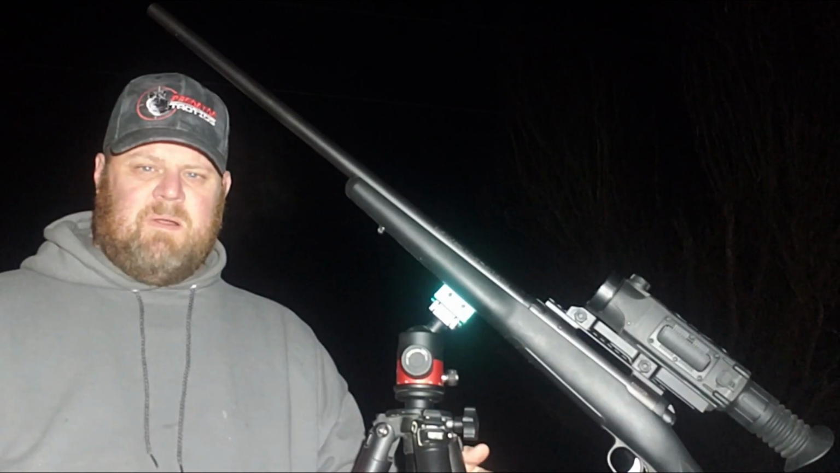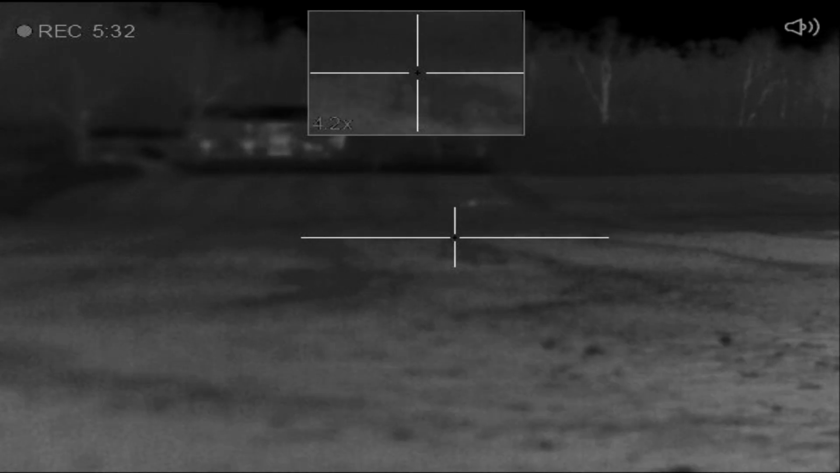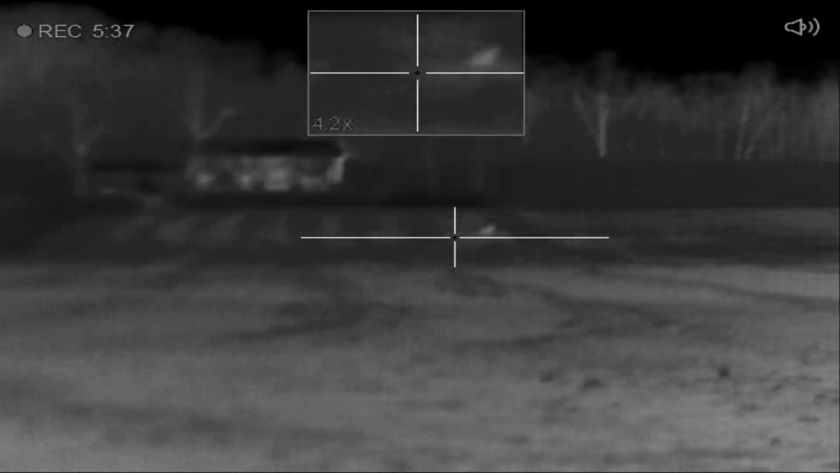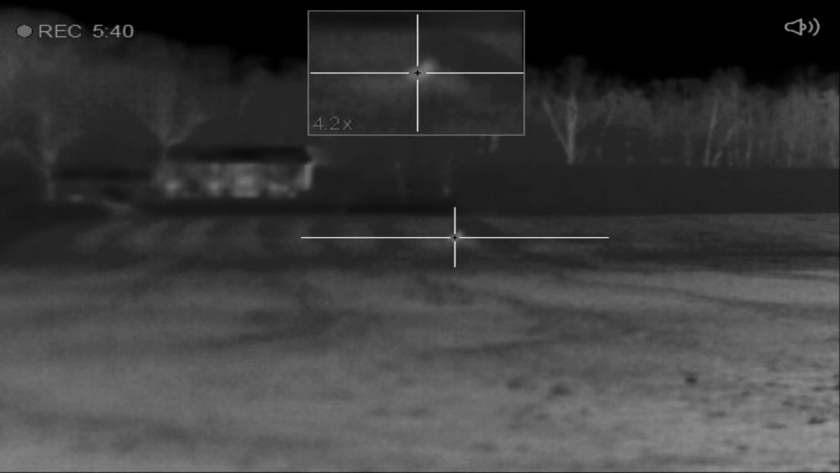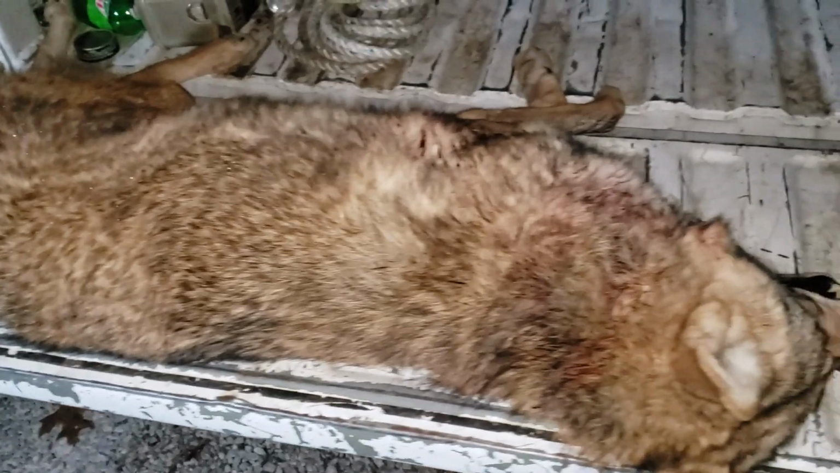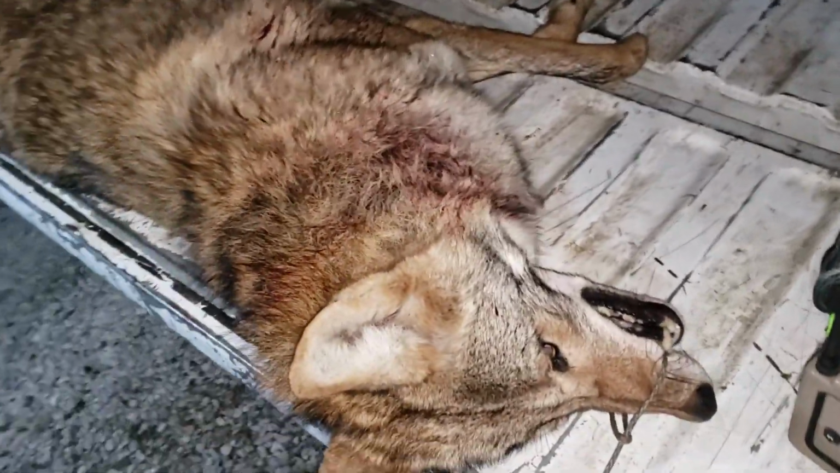Don't have none of my team, don't have none of Team Zombie with me tonight. I can't wait to show them how big this dog is that we took out. Look at that compared to the tailgate, guys. Tell me I ain't one of the biggest coyotes you ever seen.